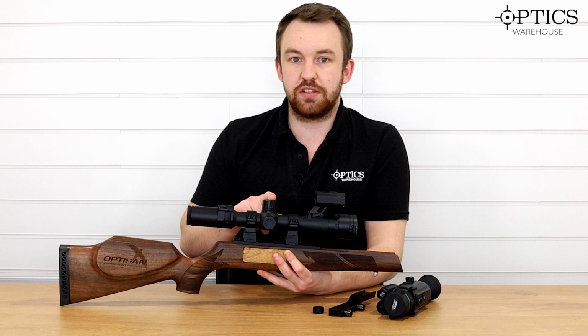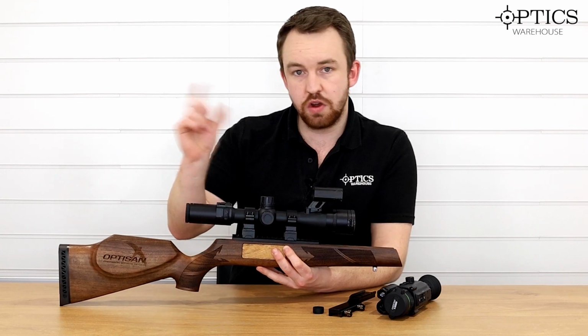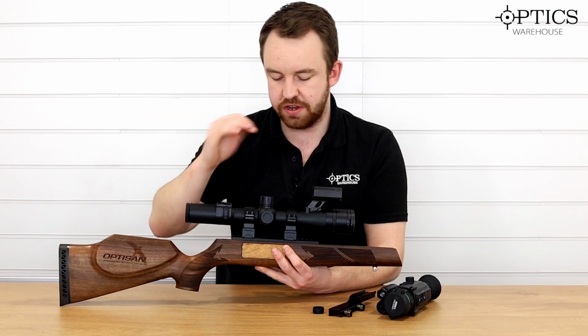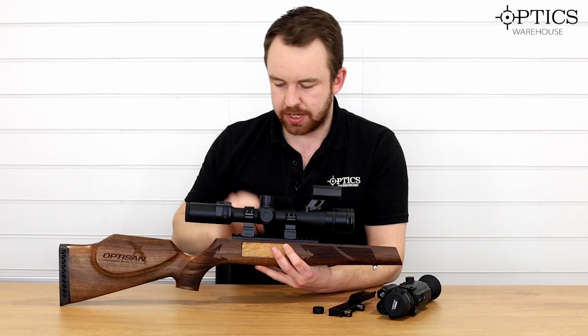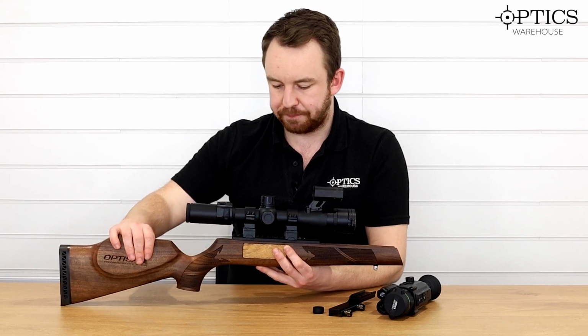Only two magnifications on this. You've got your 5.6 and 11.2, so you can only scroll between the two. There's no bit in between where you can select 5, 6, 7, 8, 9. You either go 5 or 11. That's just another little niggle with the DS35. But other than that, fantastic bit of kit.